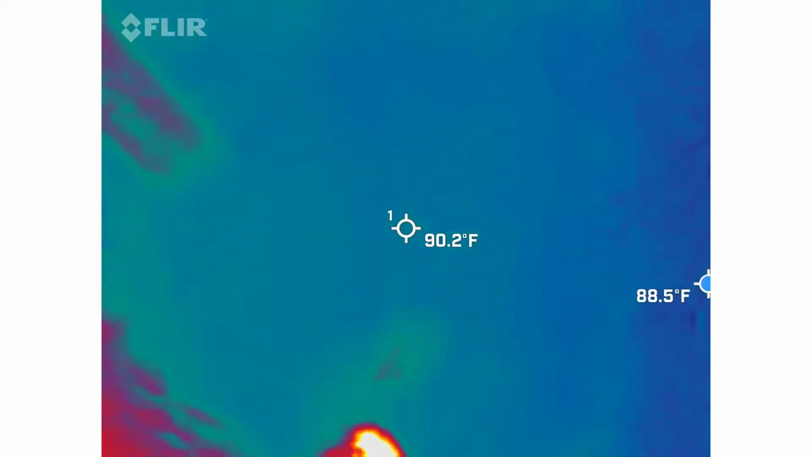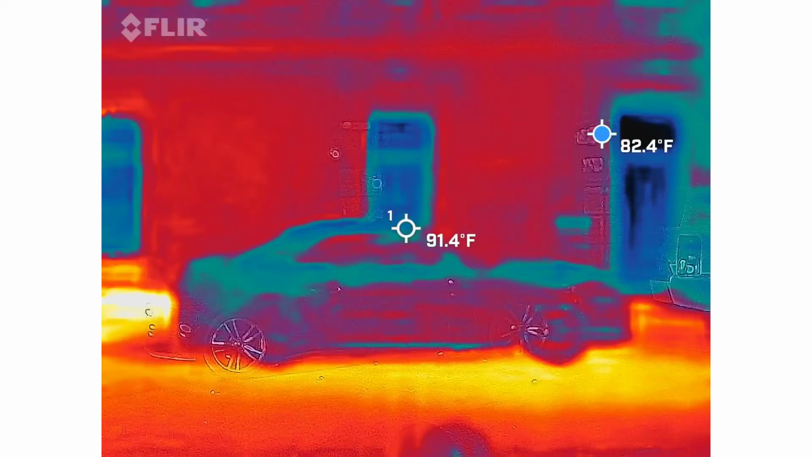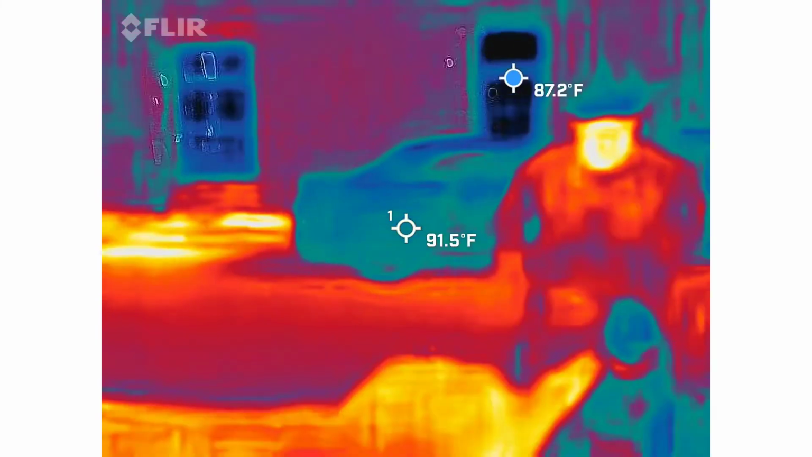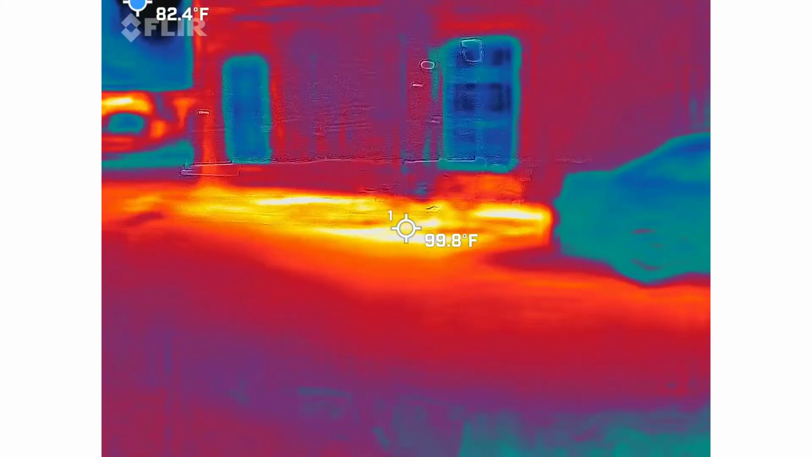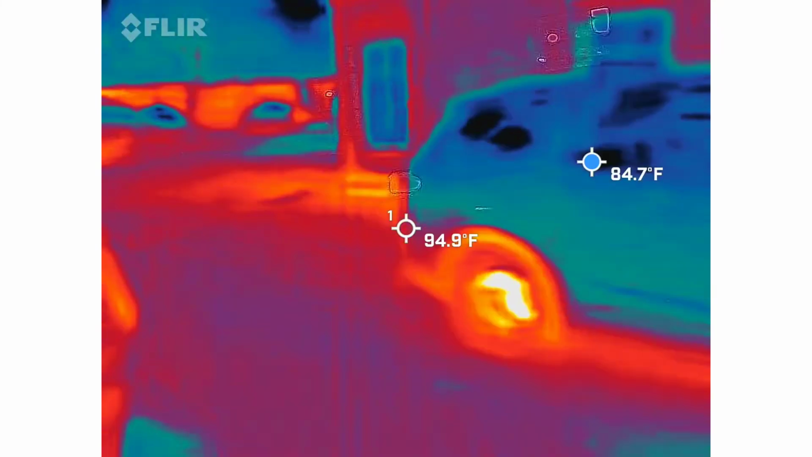Right now you're showing the ground. See the cars? See how the wheels are red? That's the brakes. Brakes are hotter. See the red? So if you see a blue thing walk across, see my hand? Yeah, it is a GoPro.